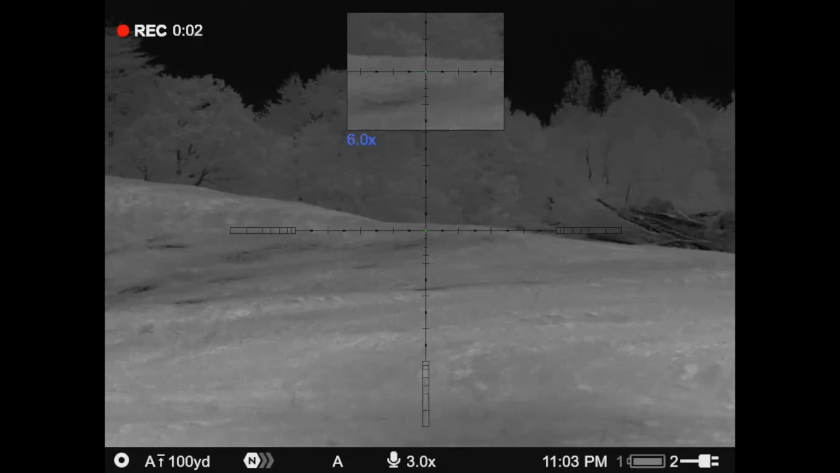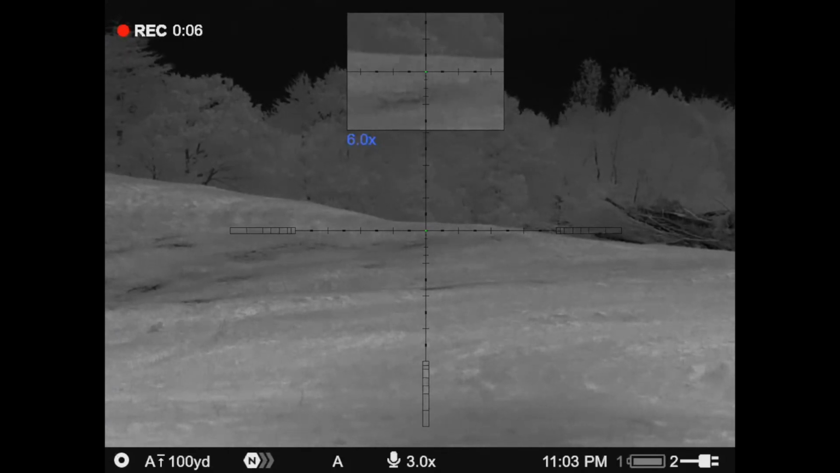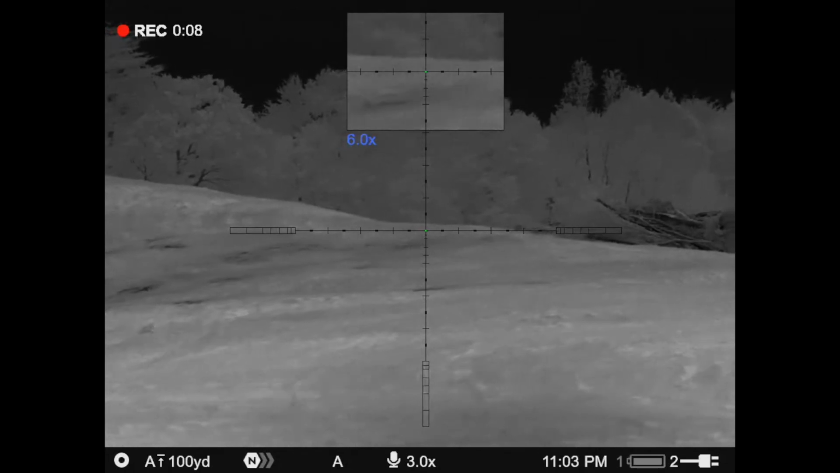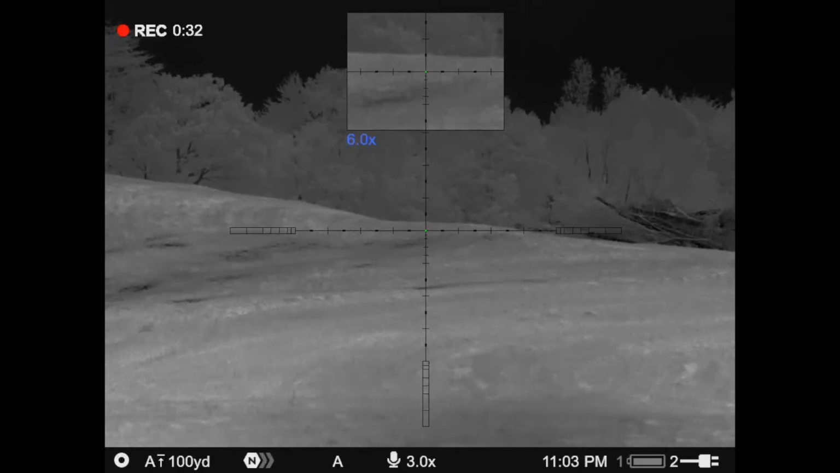Alrighty, guys, we are over here at the next property. We've already got 2 in the back of the truck. Those dogs came in to just simple howls, but they came in quiet. They never let us know that they were there. So I'm hoping these dogs here are going to be a little more vocal. But I don't really care if they're vocal or not as long as they come in and act like those last 2 did. So let's rip a couple howls right here, see if we can get some to come in.